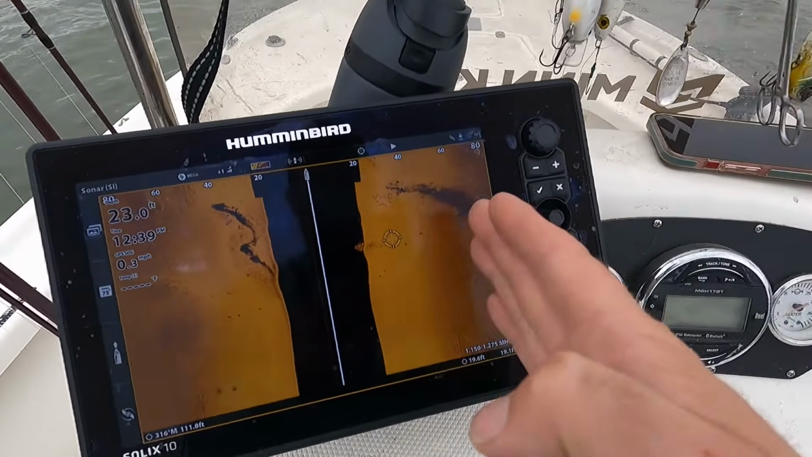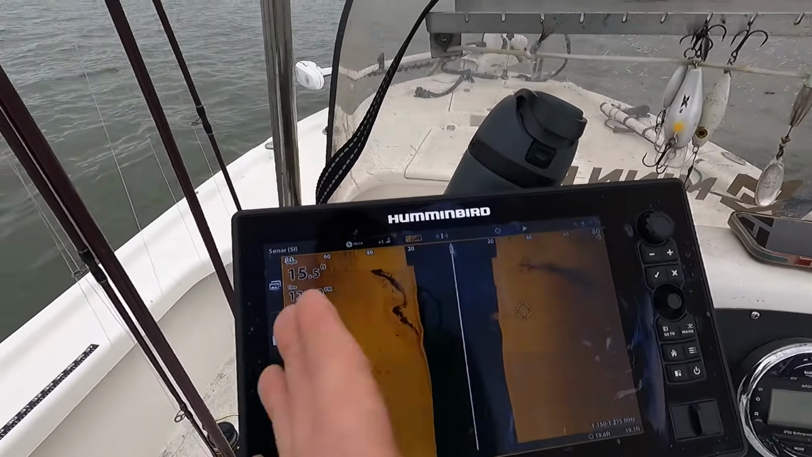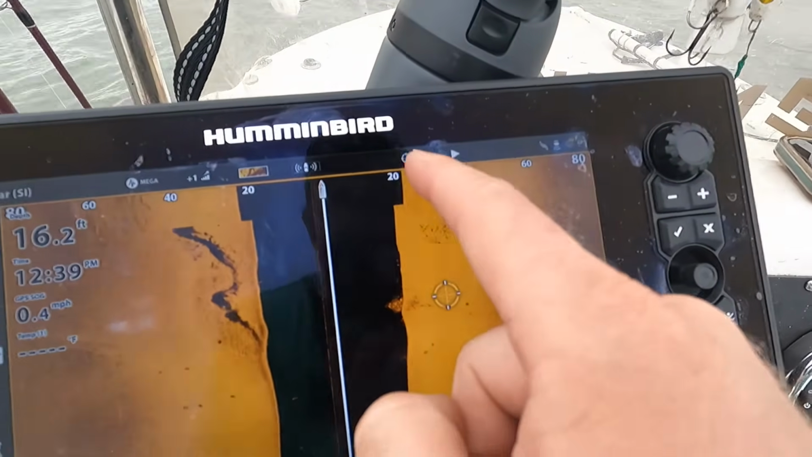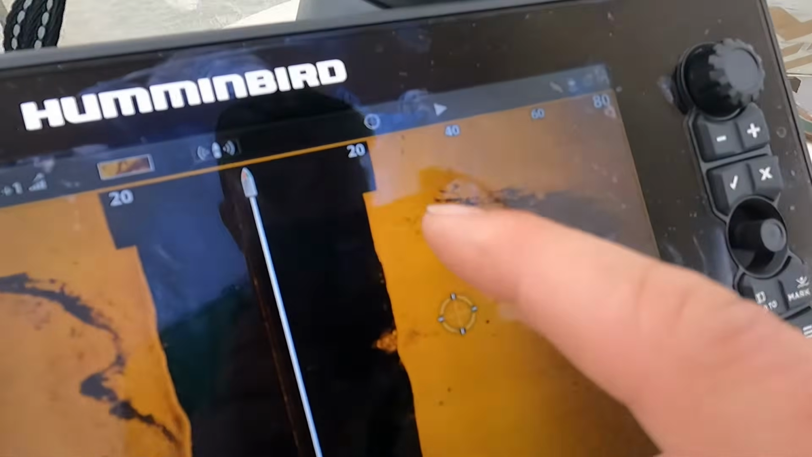Now, from here over is everything off the right side of the boat, and from here over is everything off the left side of the boat. So if I had a fish, or like that pile, see how it's in line with the 20-foot mark, I would cast 20 feet off to my right, because that sonar is hitting the bottom and then going over. So that looks good.